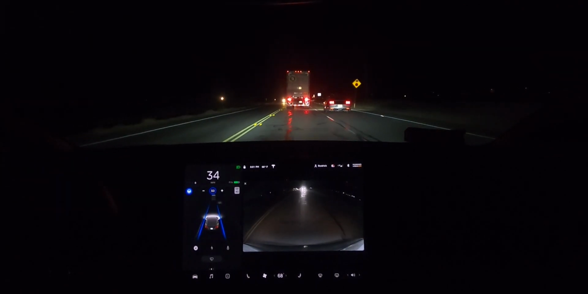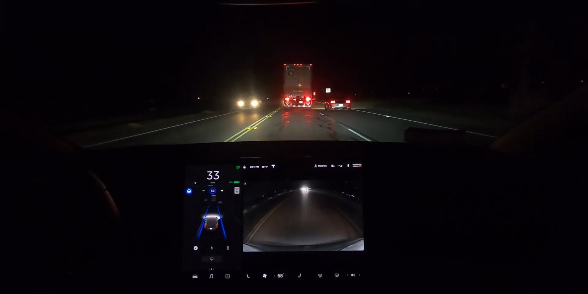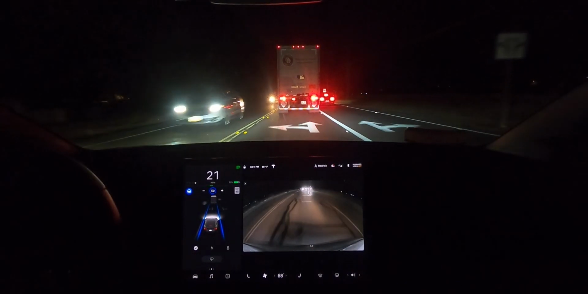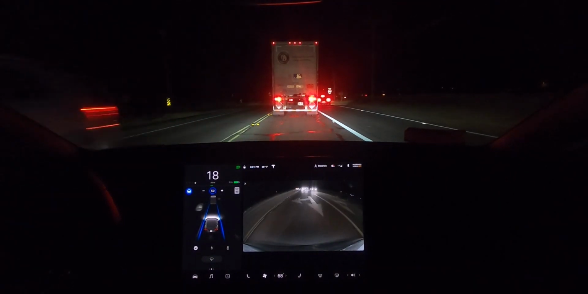Okay. That Mustang confused us. It looks like 2 lanes. I'm not sure why he got over. I think the semi-truck's supposed to be getting over. Oh, I guess it is what it is. Oh, we have a stop sign.